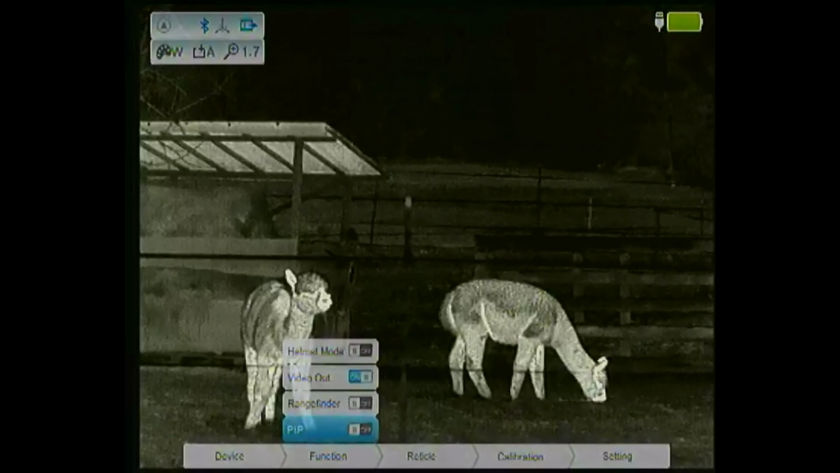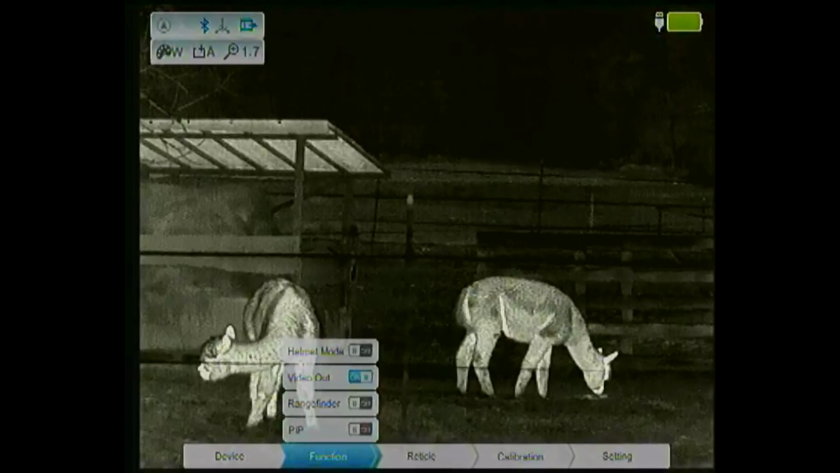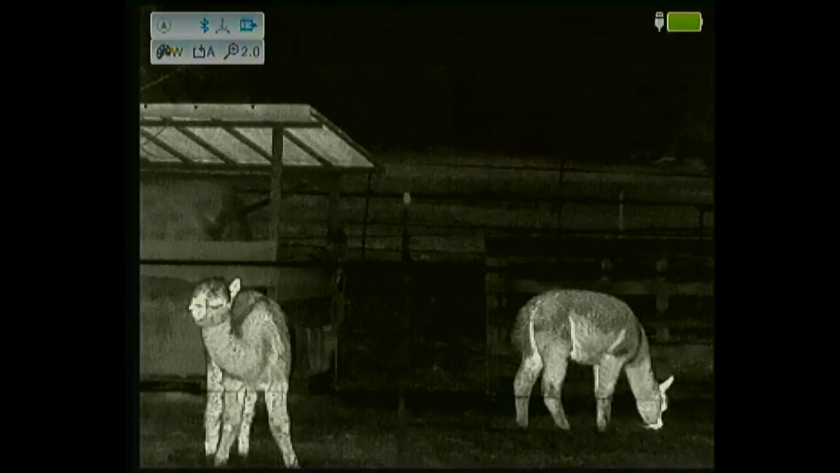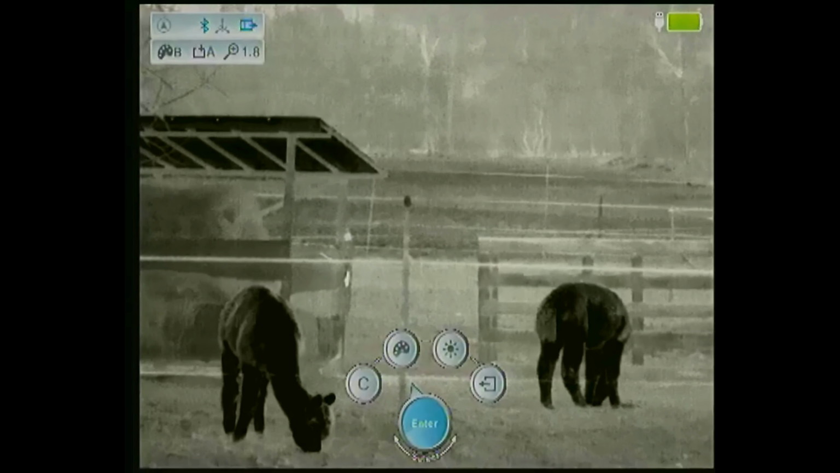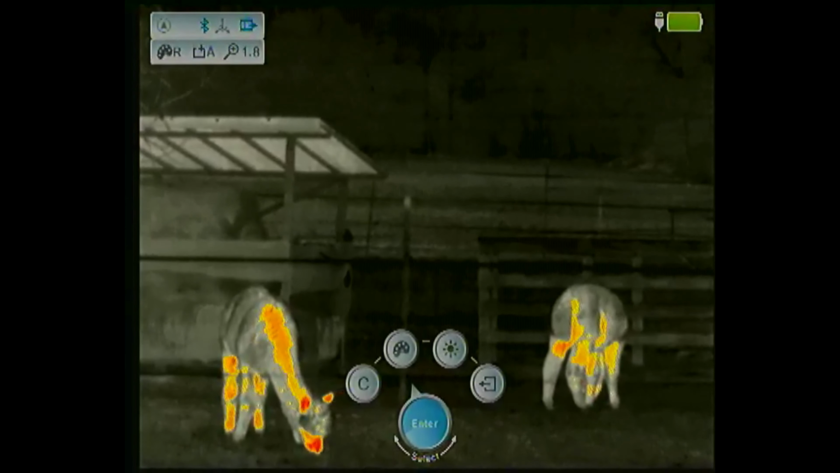The image the unit puts out now is maybe 60% of the image quality that you see through the unit. You do not have an internal record unit, you need a cable and an external record unit. That is a con of the unit. You don't have an internal record.